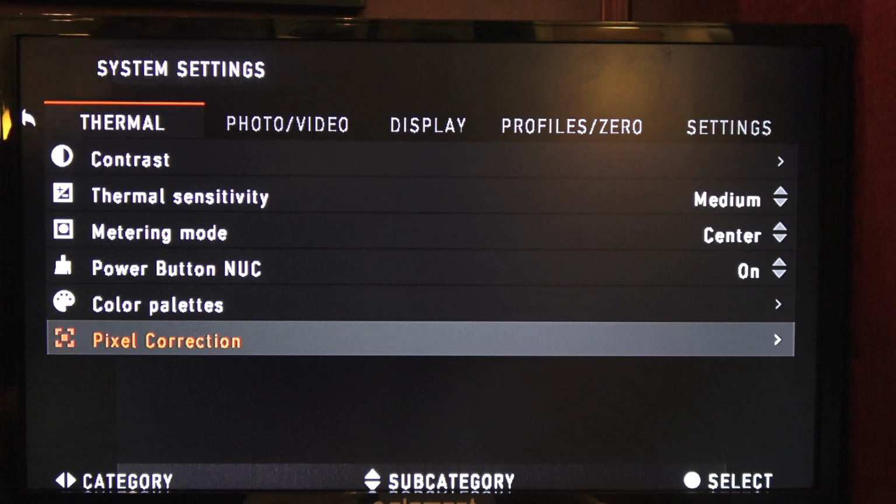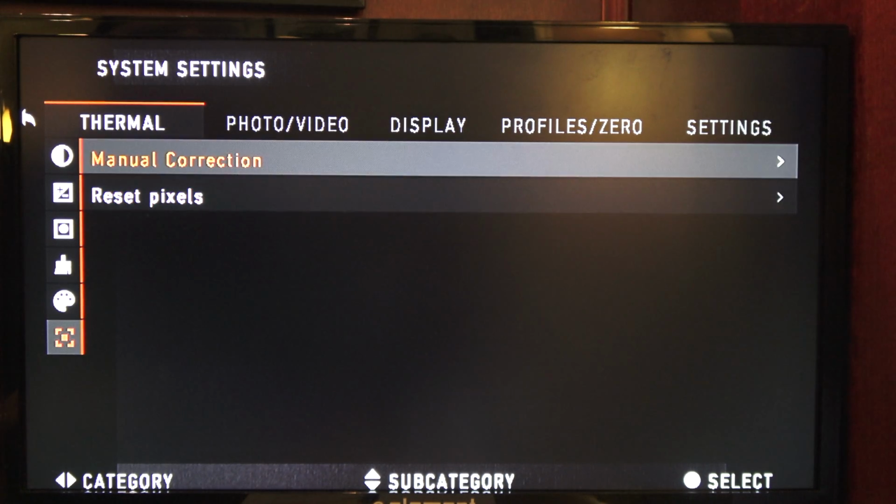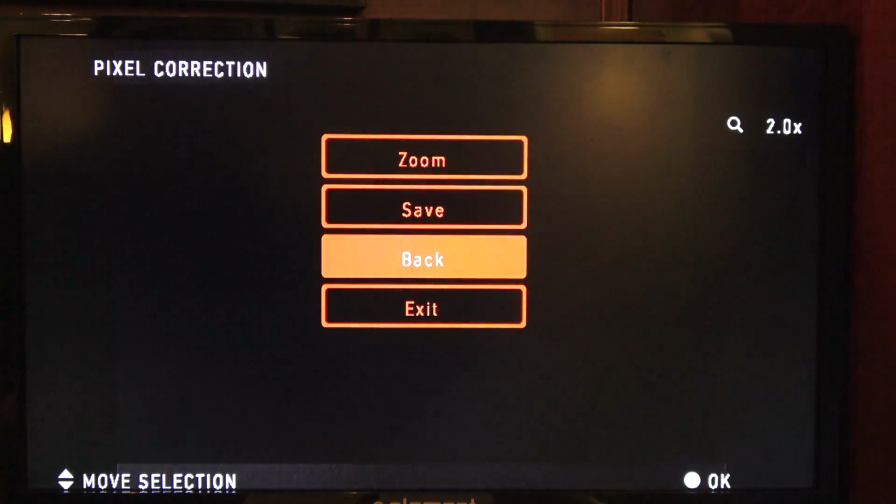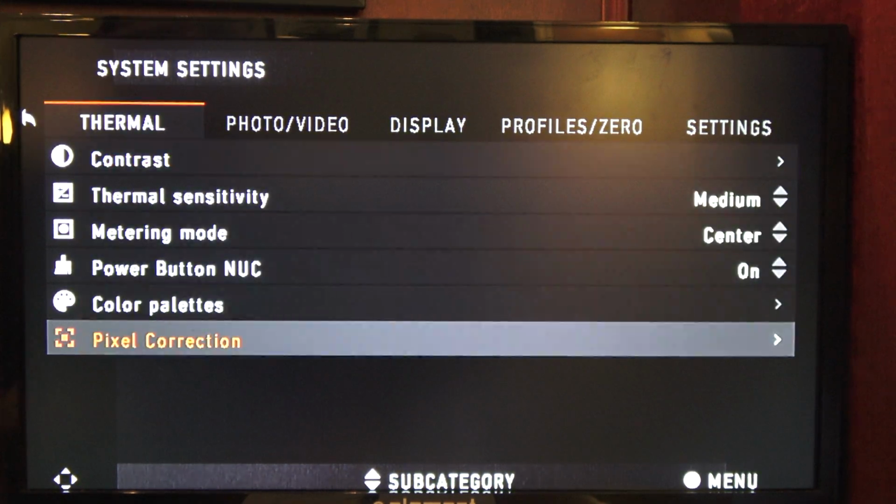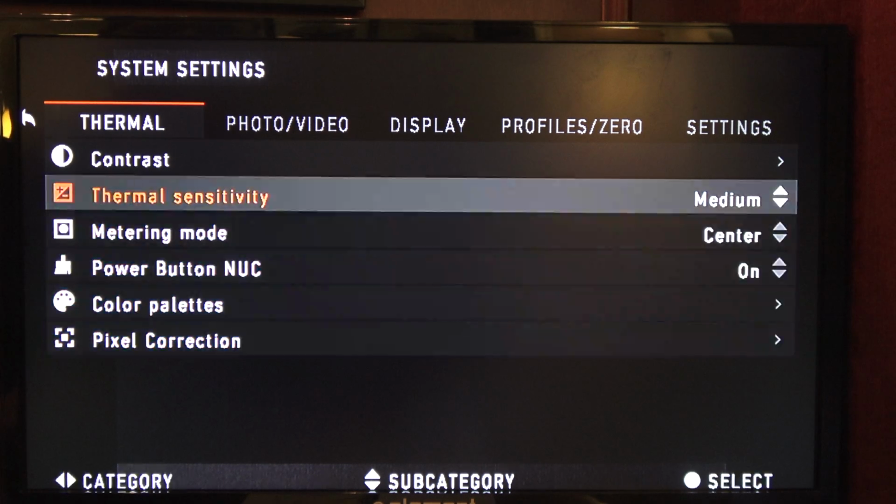Now let's go to the pixel correction. So you can go to manual correction, reset pixels, which I'm going to get out of this because I don't want to do anything. Exit. Or reset pixels. So we're done with that. Hit the left arrow to go back. So that's everything in the thermal tab.